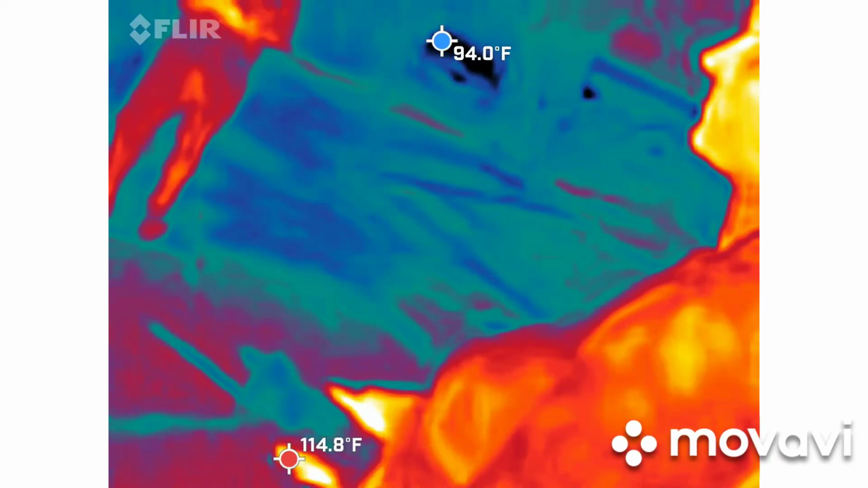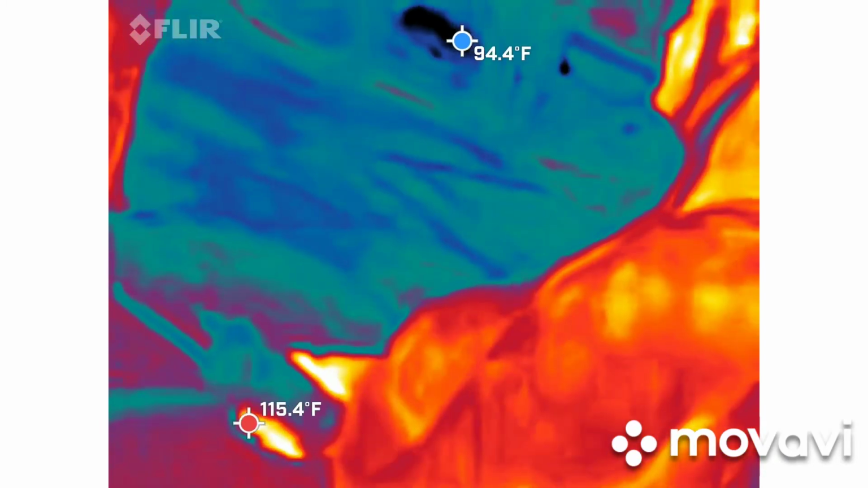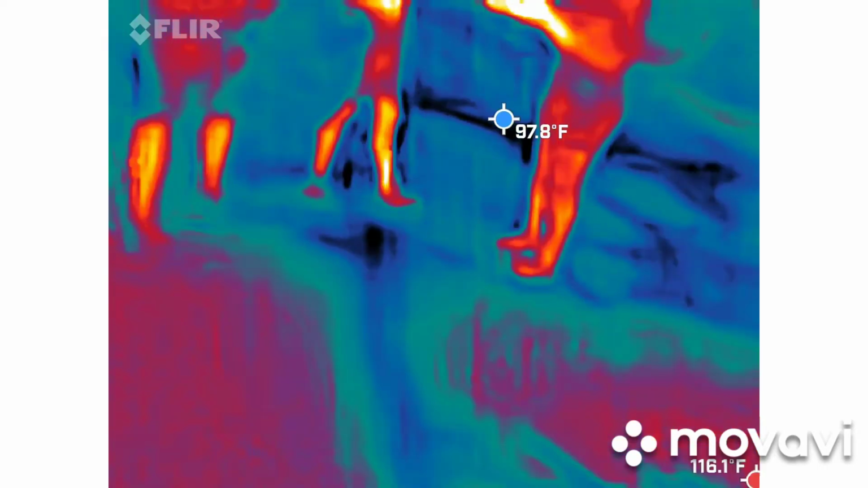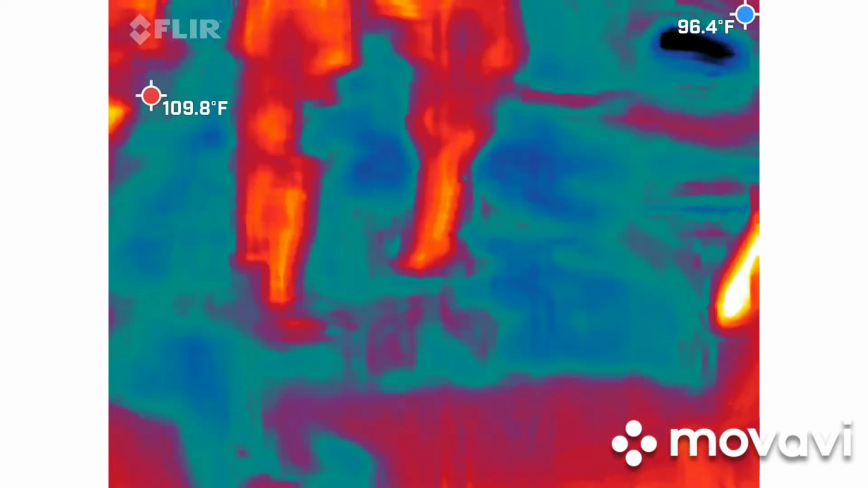Sarah's already heard the word barn. So again, we're at the big red barn. Are you guys ready to learn some real history? Yeah. Let's go this way. Yeah, man.